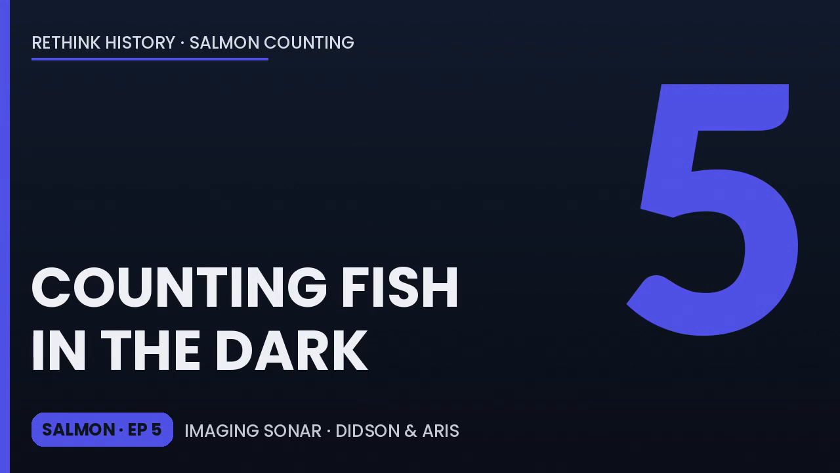Oh, I see. At 2 specific counting sites on the Yukon, the river is just too wide. So the state still absolutely relies on the raw, long-range power of split-beam sonar just to reach across the immense water column. They need that 1,000-foot acoustic flashlight. They do. They have to have it.